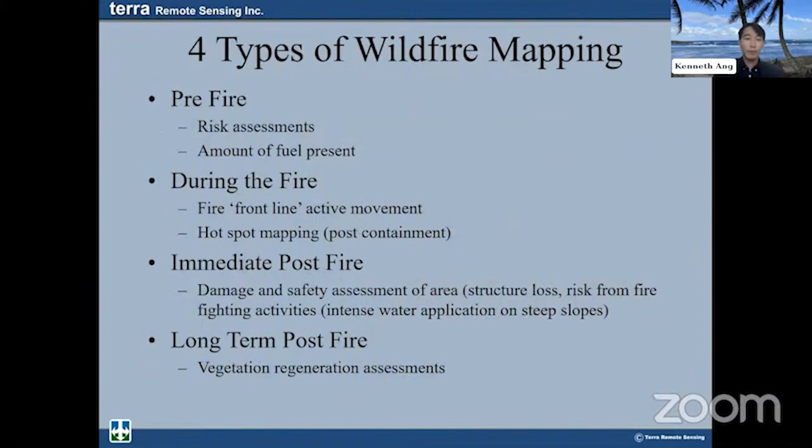All right, so moving on to the four types of wildfire mapping here. First up, we've got the pre-fire mapping. That's looking at risk assessments and determining what is around the area that could potentially fuel a fire, with the amount of logs present. Are there a lot of buildings around there that are wood and would help the fire grow?